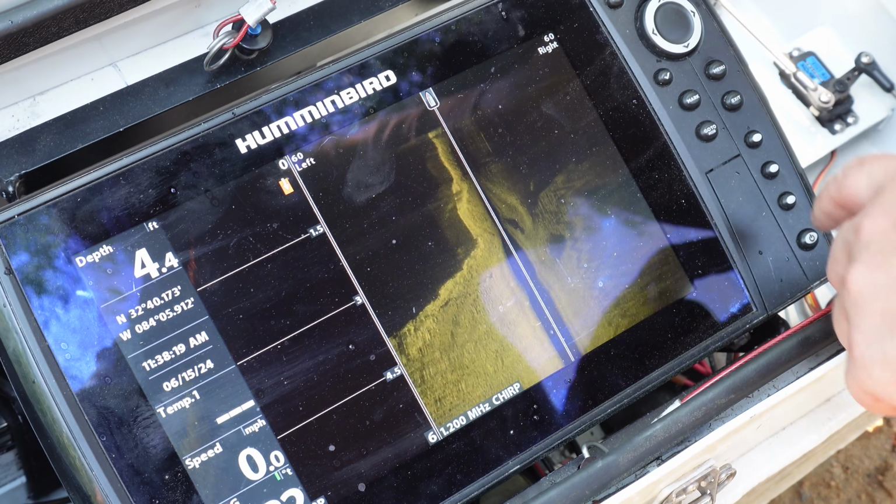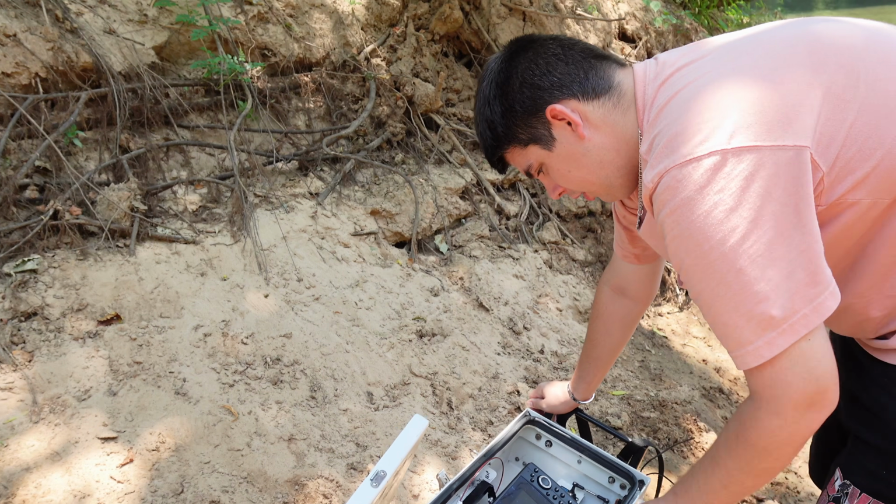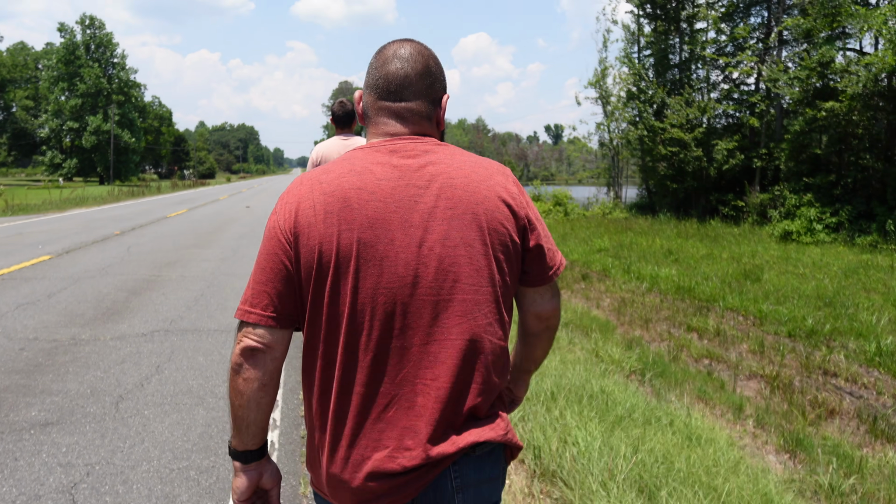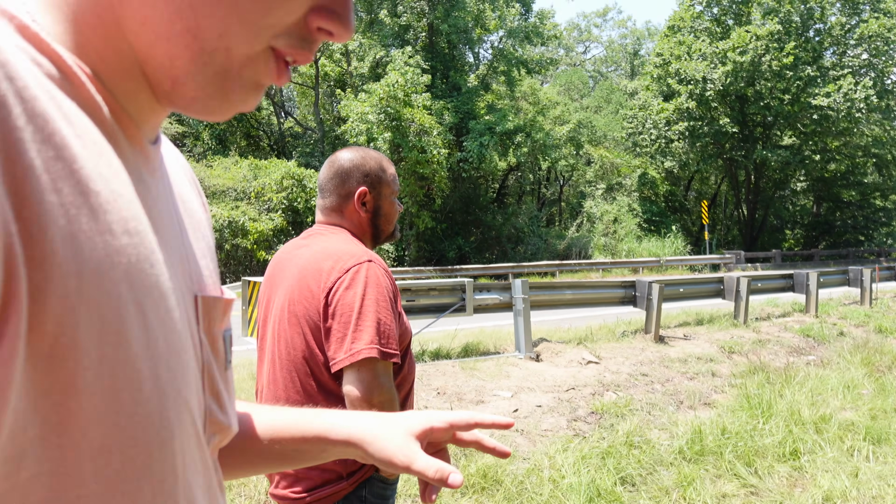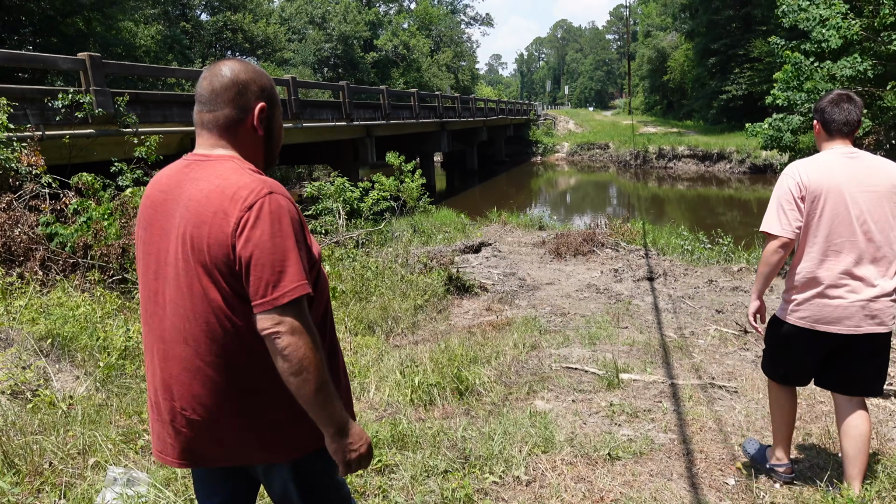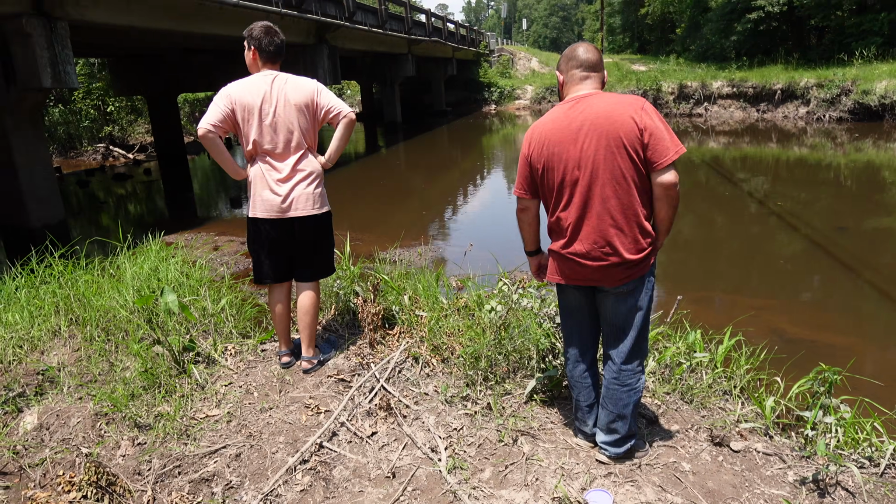And it's done. There's nothing in here. It's just shallow. Good spot to just make sure though. Yeah, oh yeah, definitely. This is our third spot. The last 2 spots that we were on, we didn't really see too much. Wow, it looks shallow.